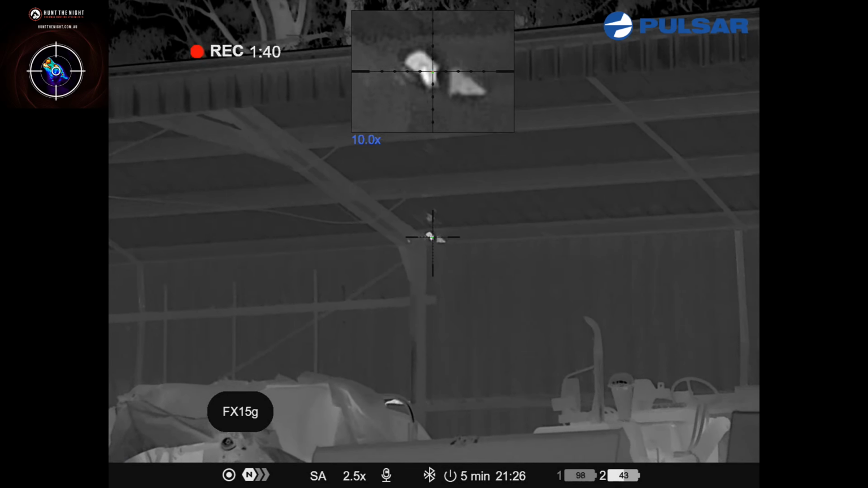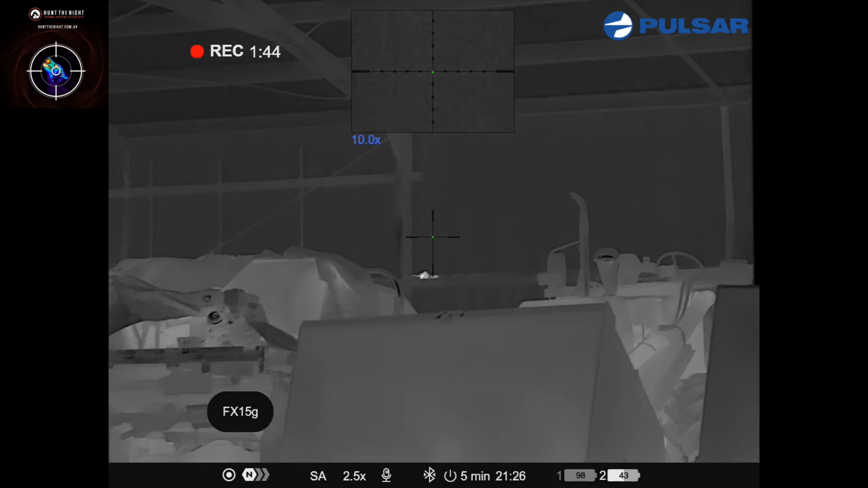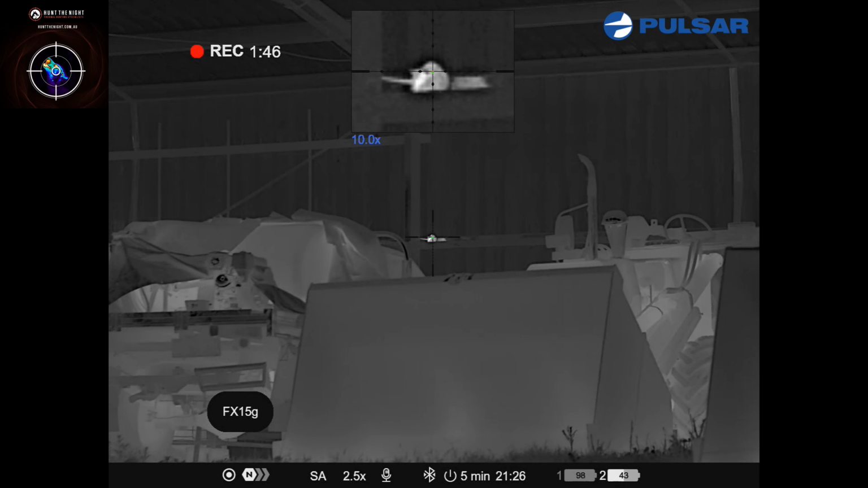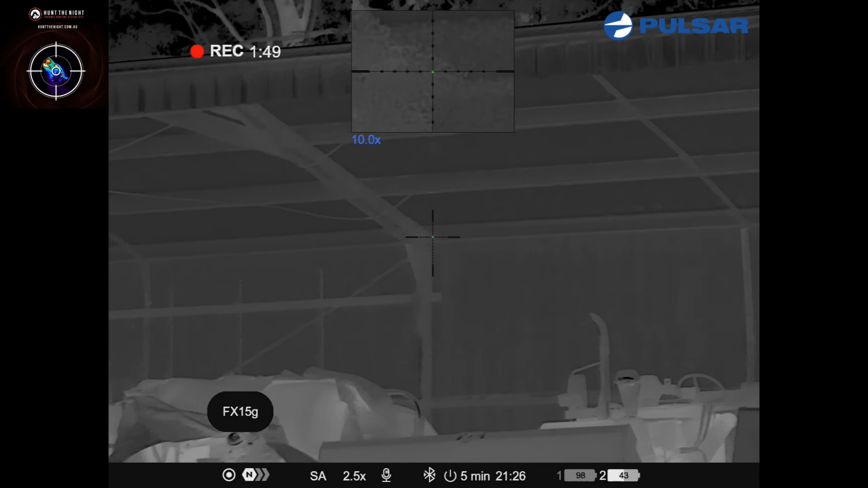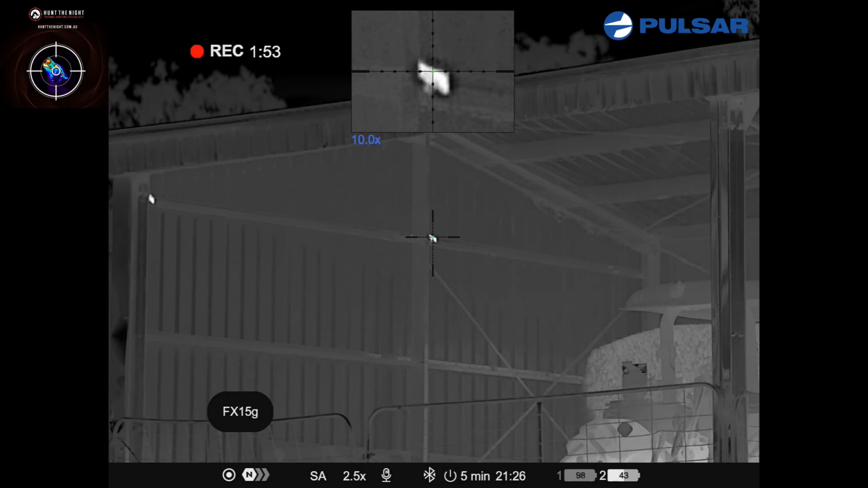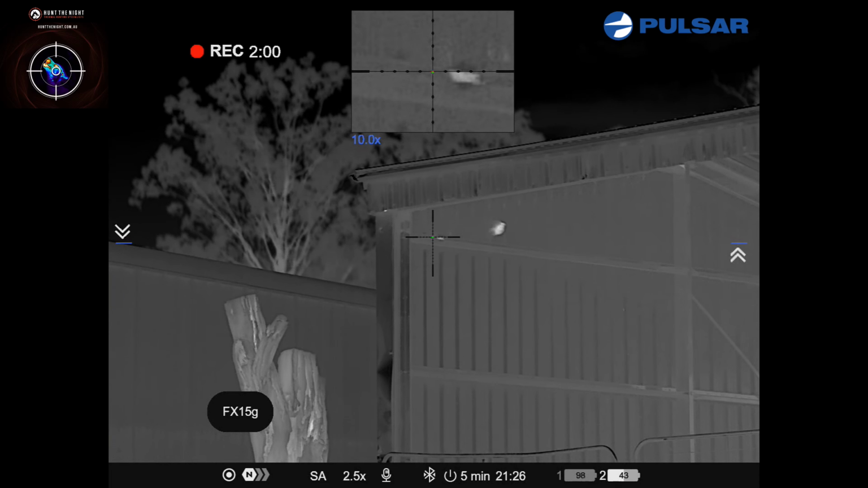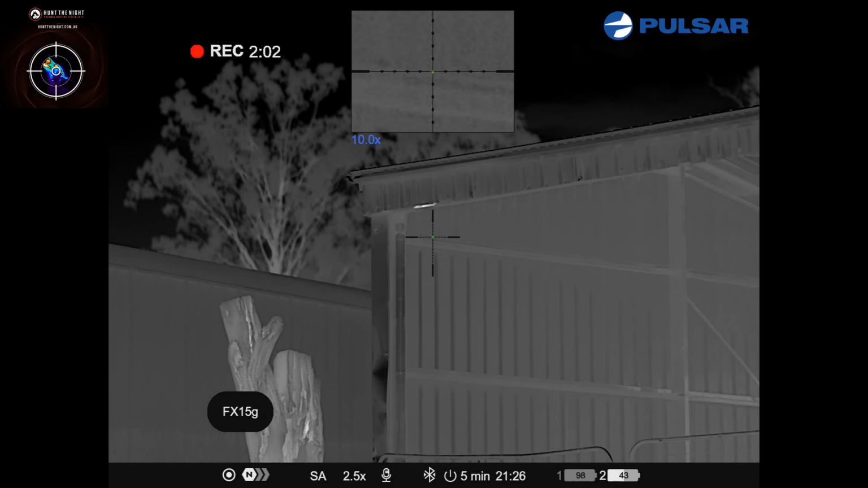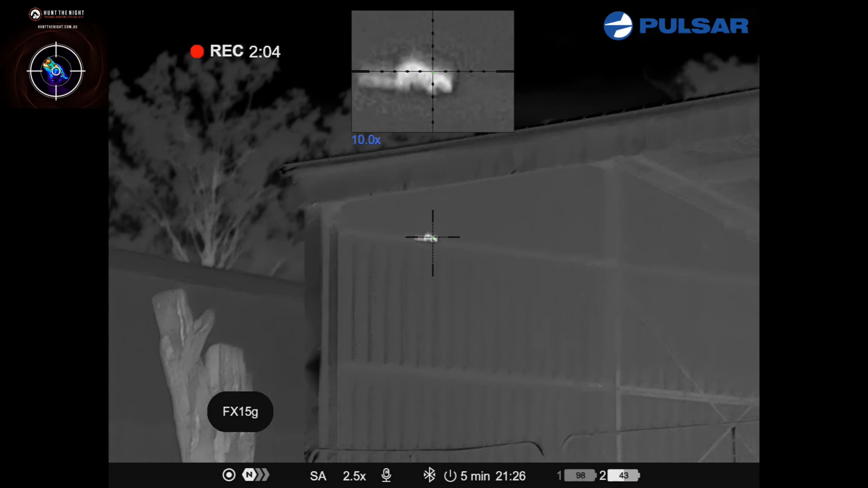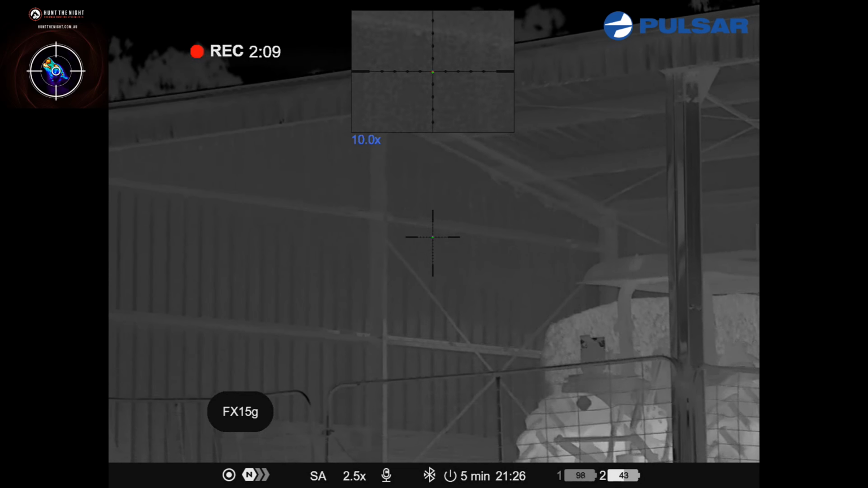They like that, eh? Oh, there's a suicide run on it. Here we go, running rat. Oh, what a shot!